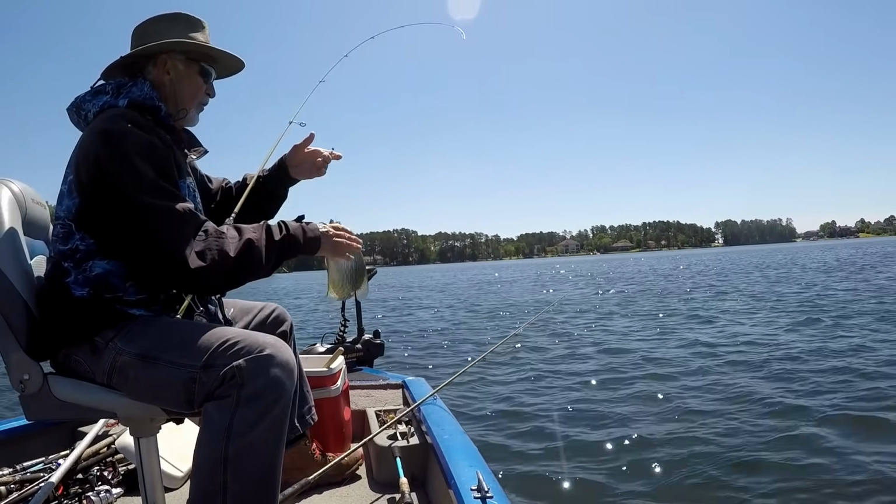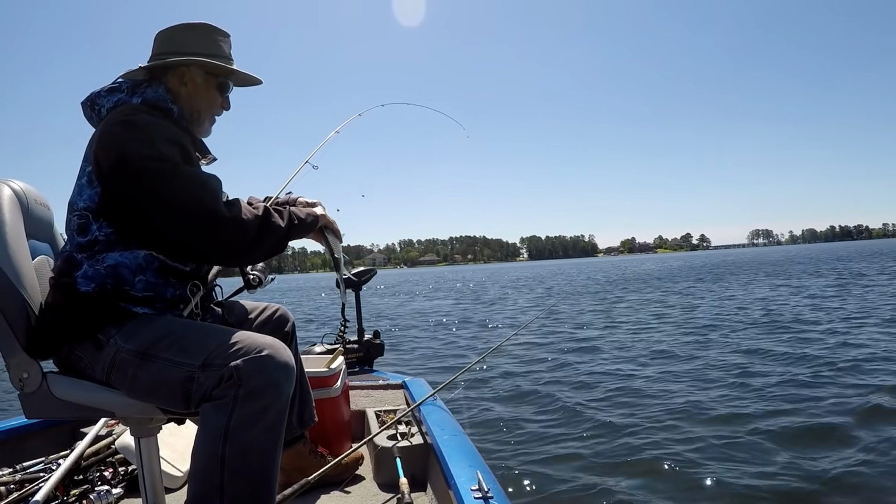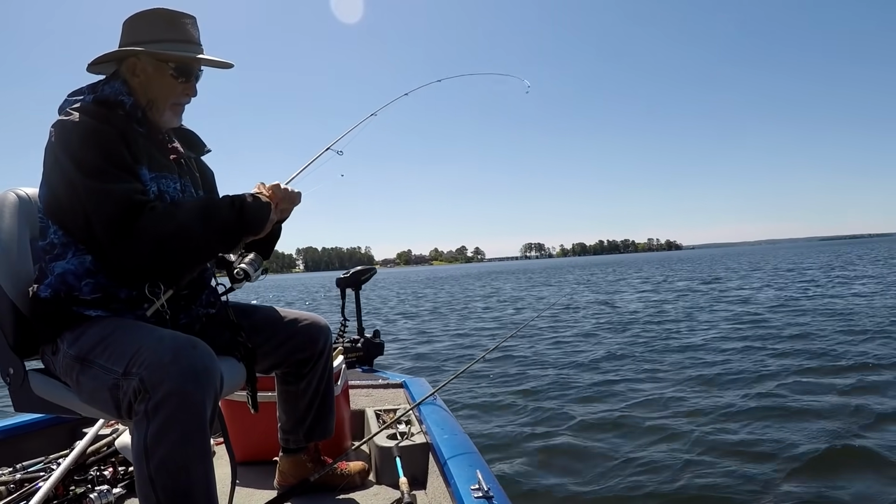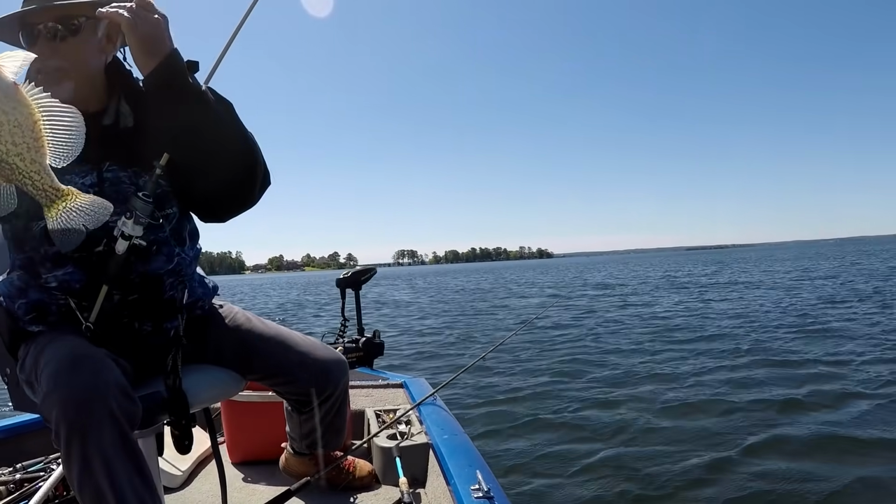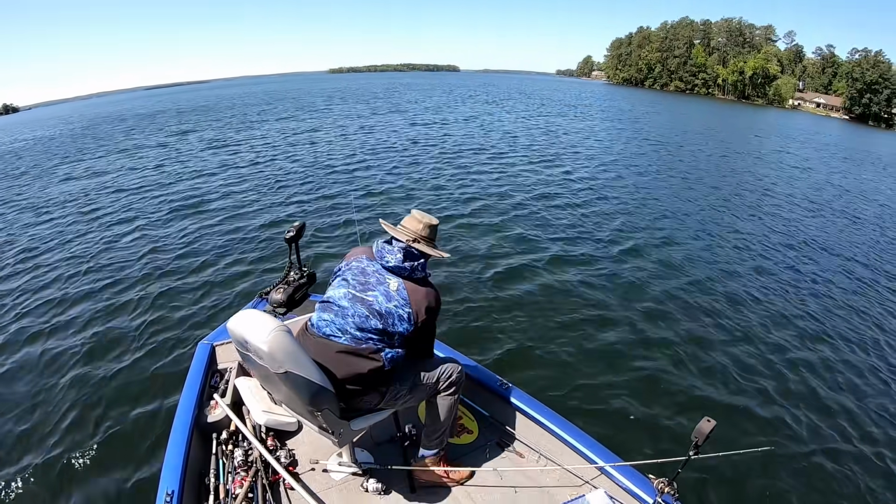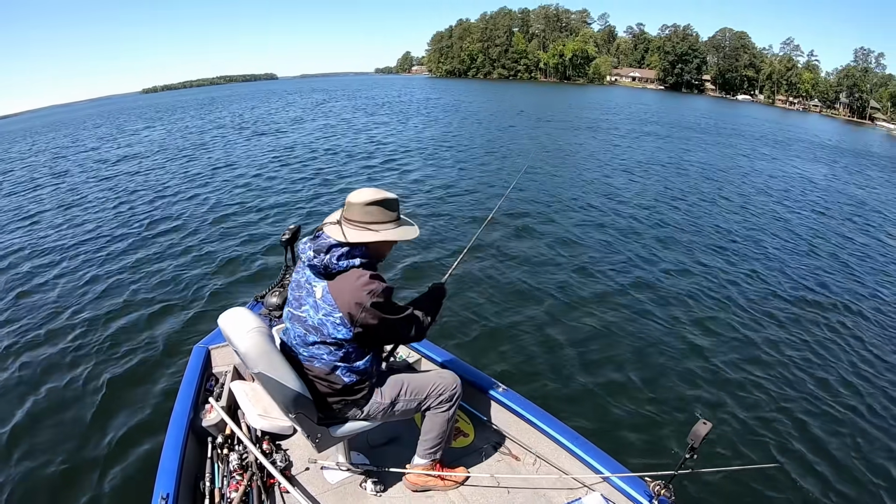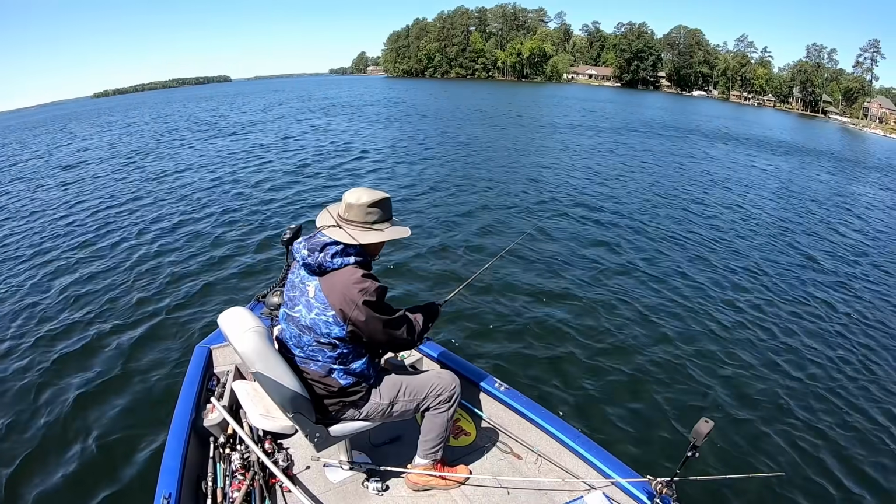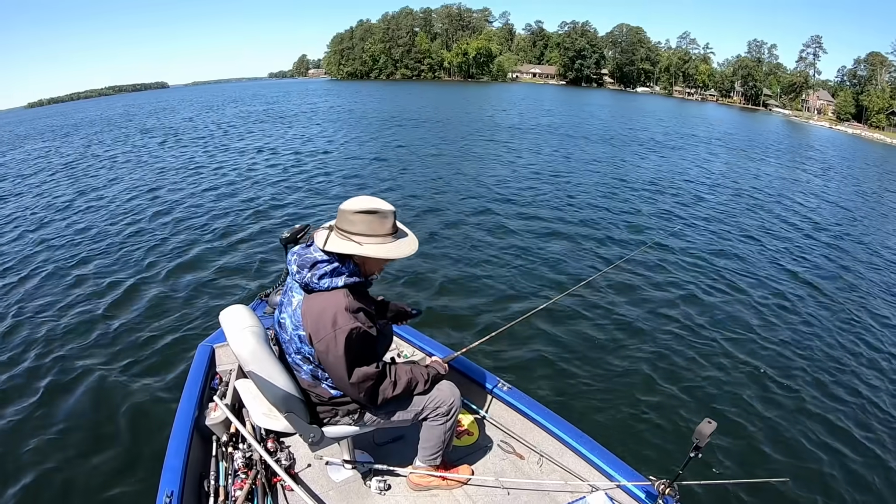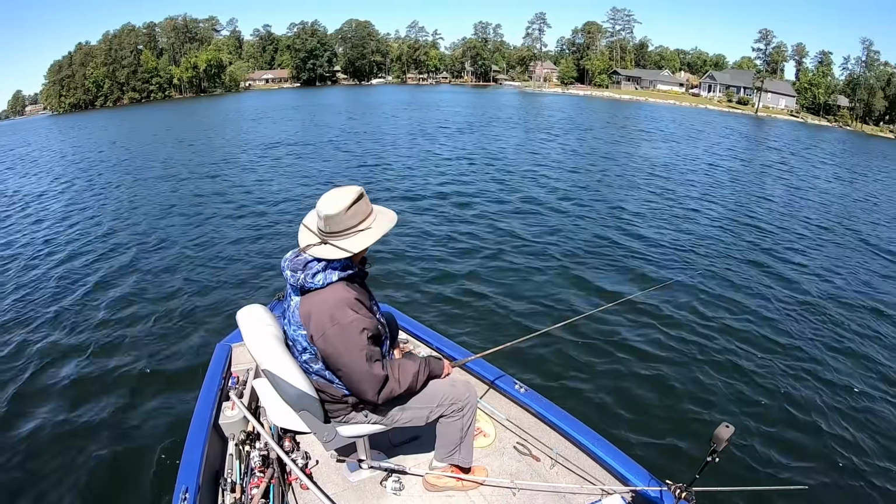The doggone trolling motor. Spot lock quit working again. Now, blowing us away. Probably missed it. This doggone wind's changed directions is what's happening. Doggone trolling motor. We're lucky we didn't get the line in the trolling motor. It went haywire. I had it on spot lock, and all of a sudden it just went off.